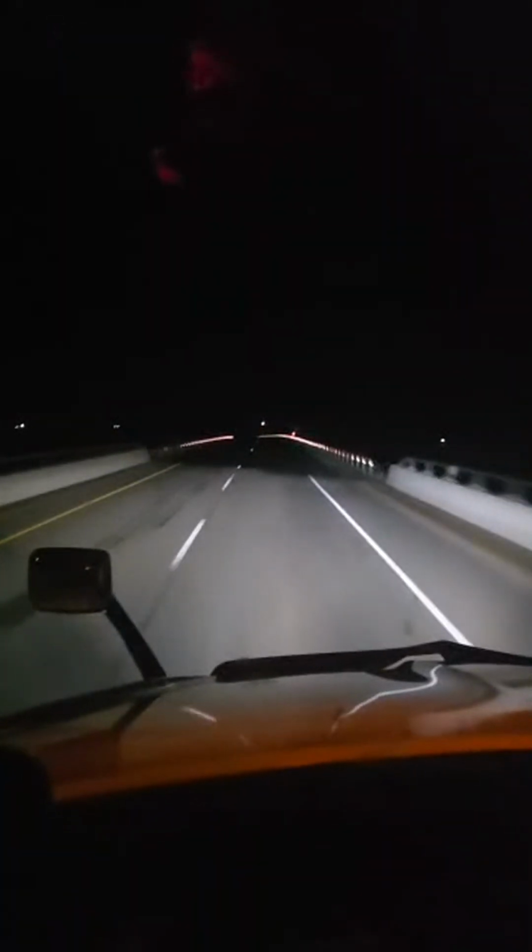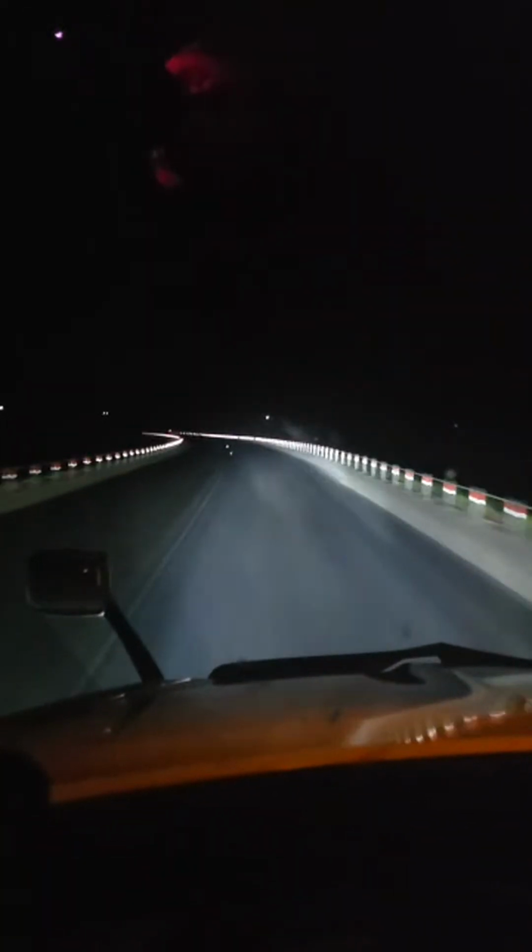In Saskatchewan, the highways are very similar. They are 60, I guess.